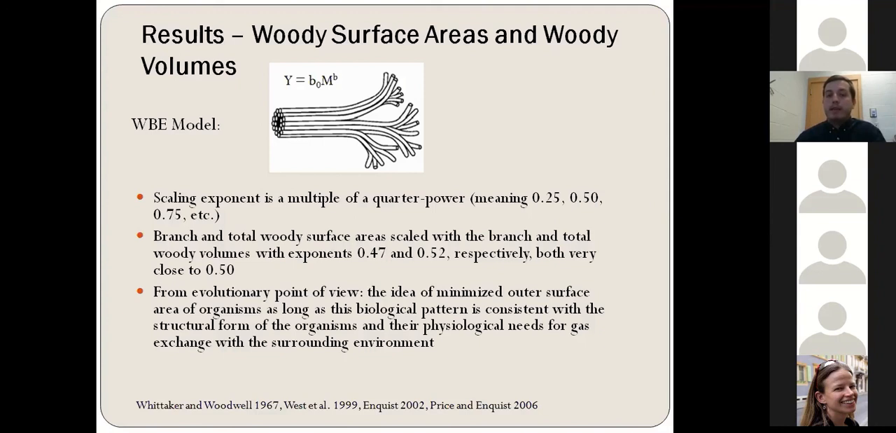And as I said earlier, there is a power function relating the woody surface area of these pipes and their volume, where the scaling exponent is a multiple of the quarter power. Therefore, this function is also called the quarter power function.